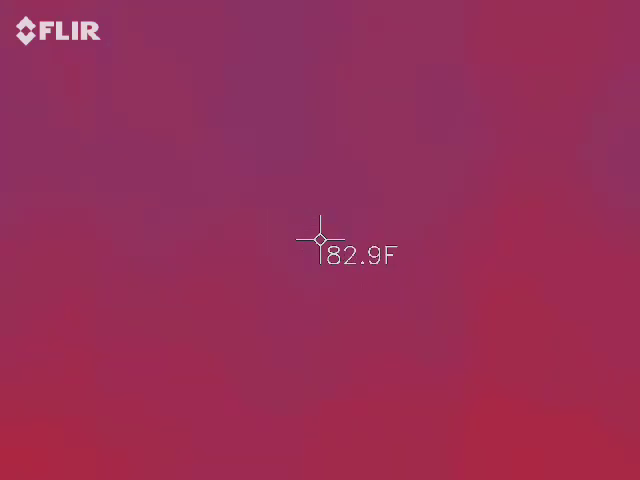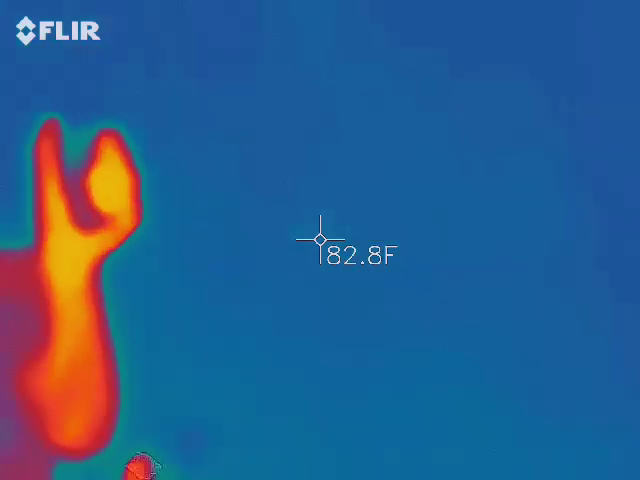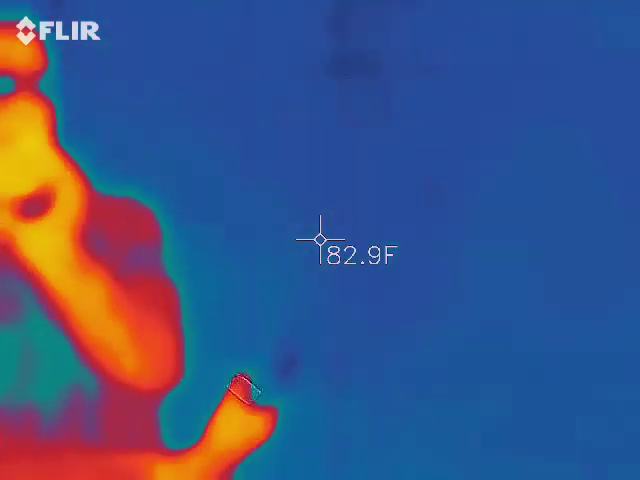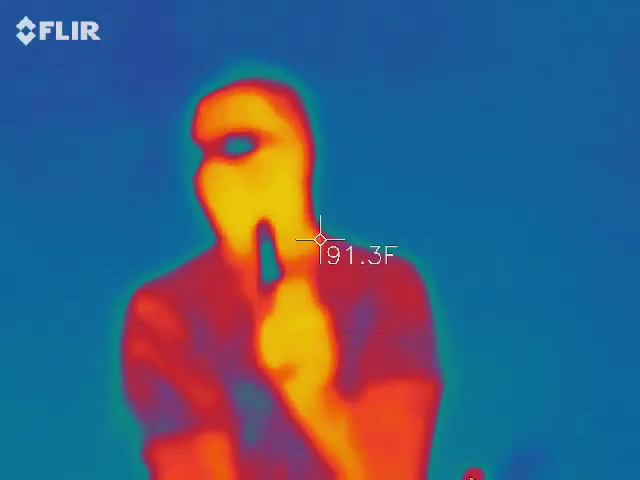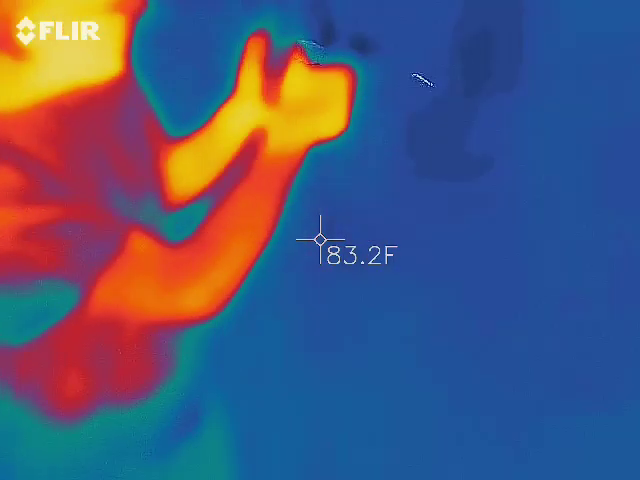So, Chris, shine it on the wall real quick and tell me what the wall says. It says 78.4 degrees. And I'm getting a reading of 83. It's 73 degrees on this thing. So they're obviously not synced. I would tell you that the camera is way more accurate. Okay, then the gun? 78 degrees.